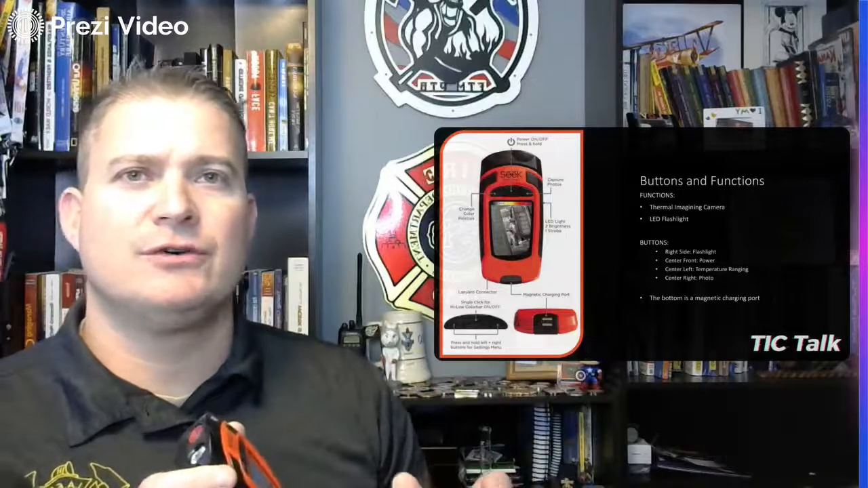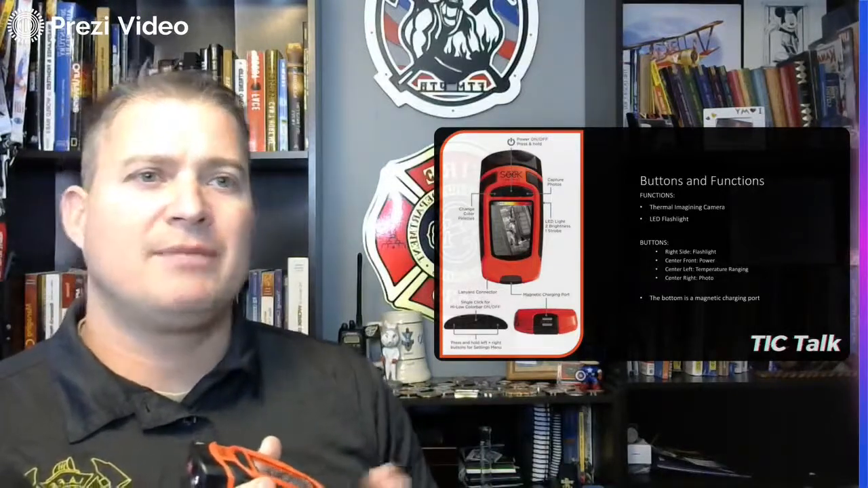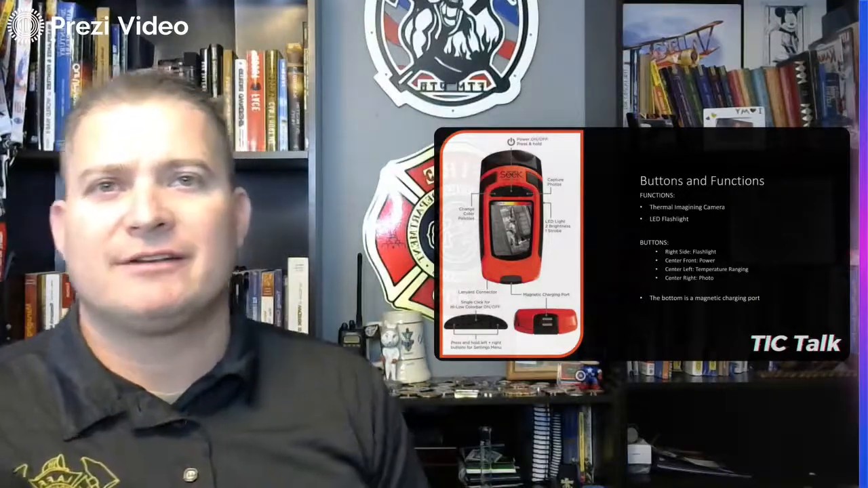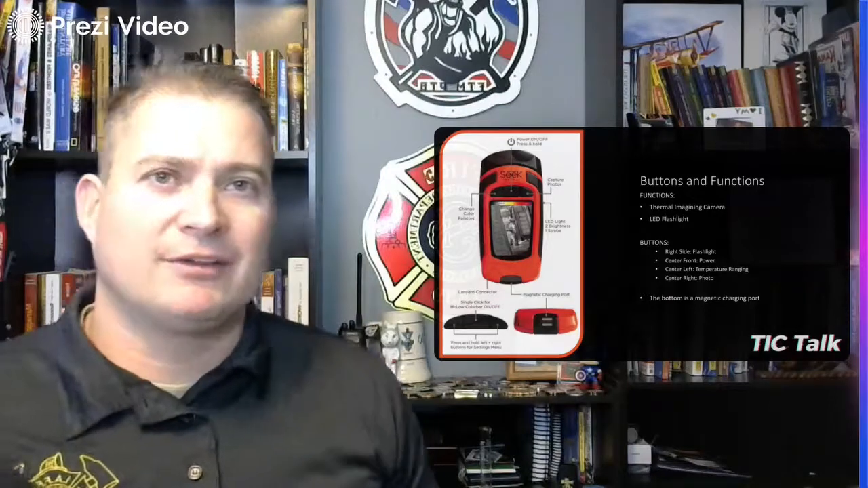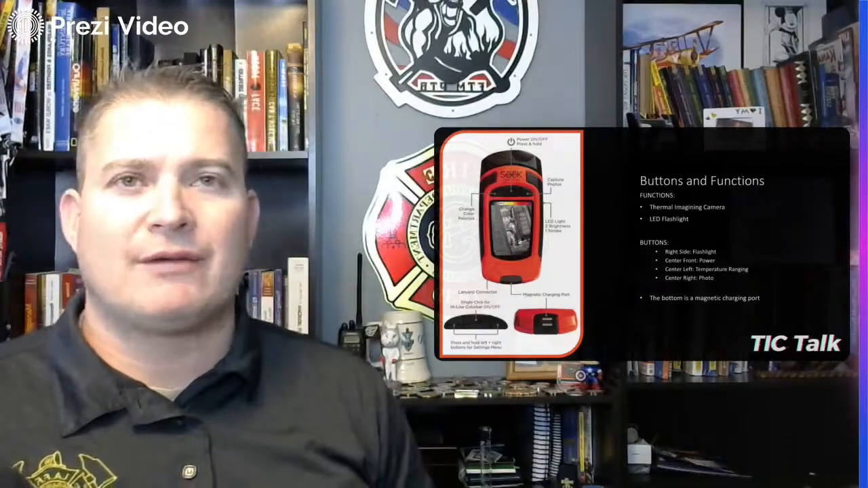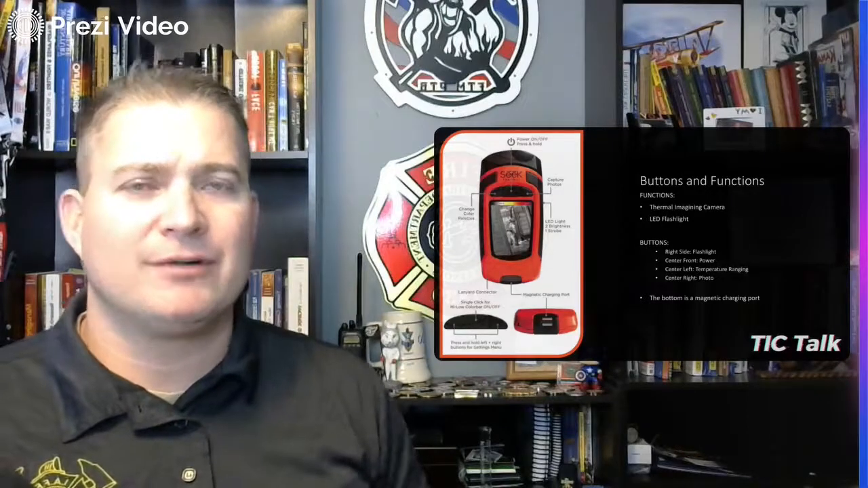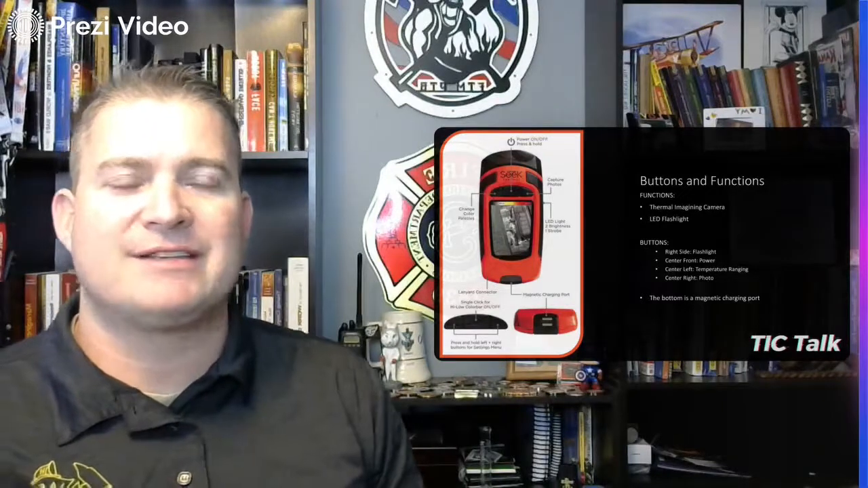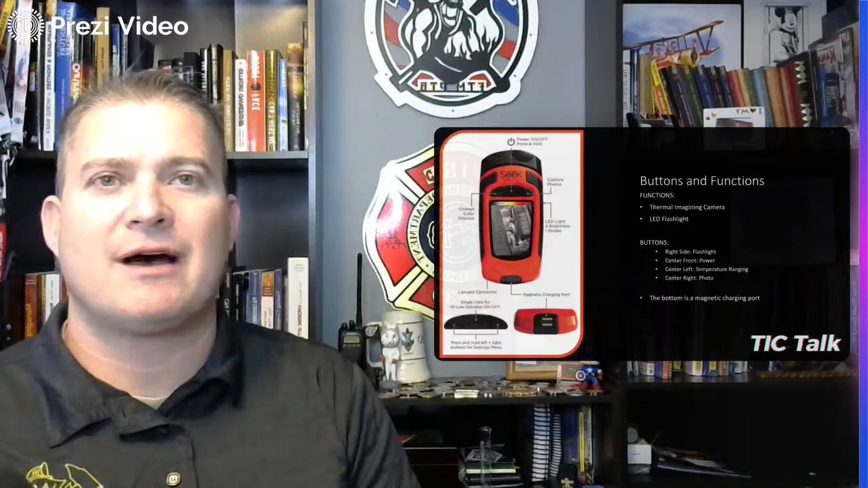And then it does have a photo capture. Now with the photo capture, you're not going to be able to plug this into a station computer and download photos that you took on a call, because all the computer is going to recognize it as is a USB mass storage device. And obviously we can't use USB drives on station computers. And so if you do end up taking a picture, which it doesn't hold a lot, I've found that mine holds between 5 and 10, depending on what temperature range and what other information I have on the screen at the time.